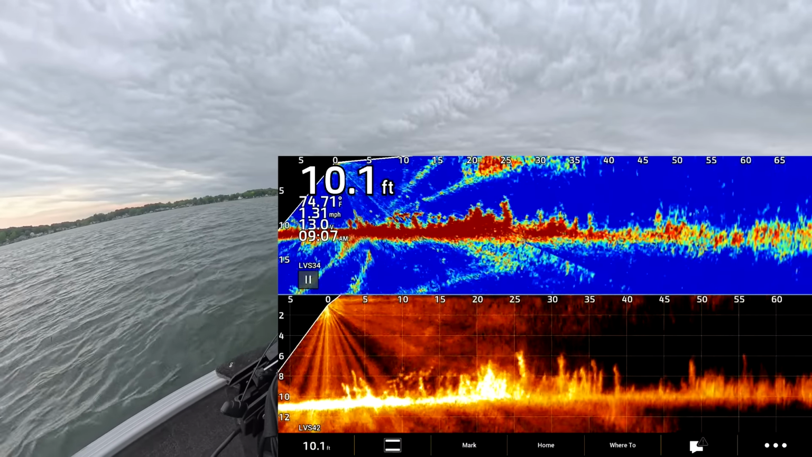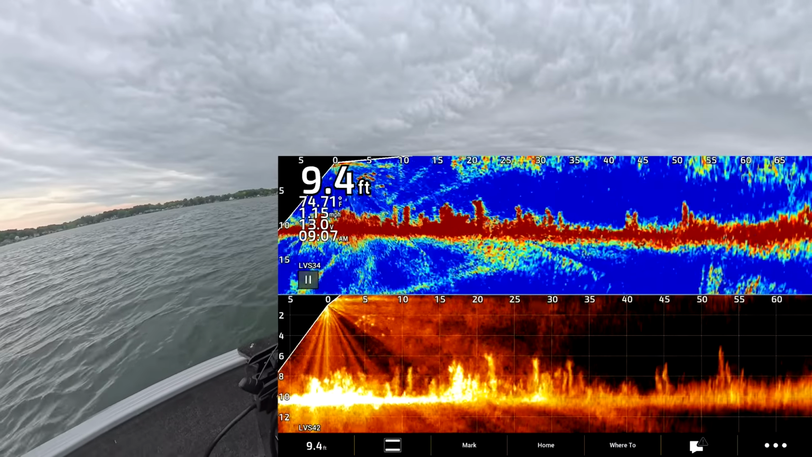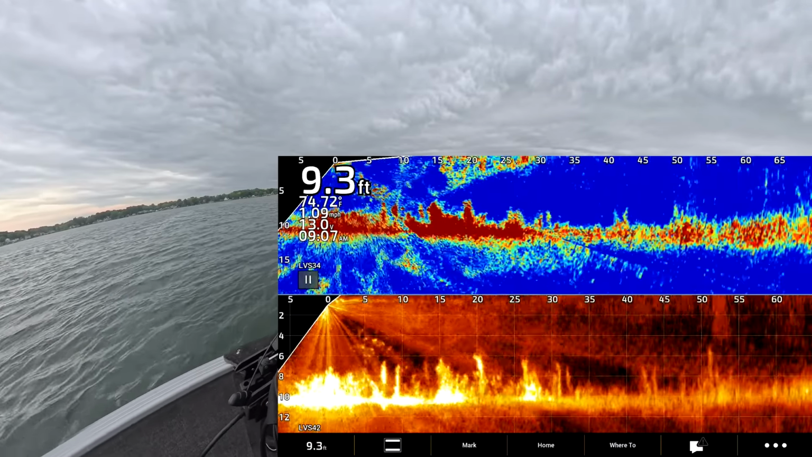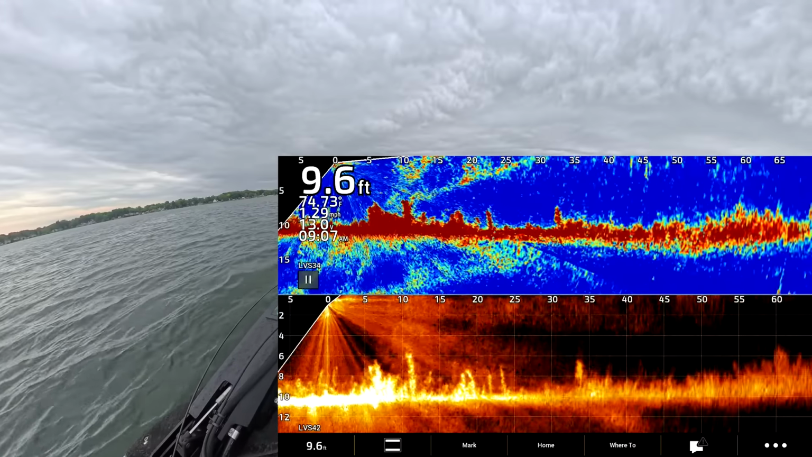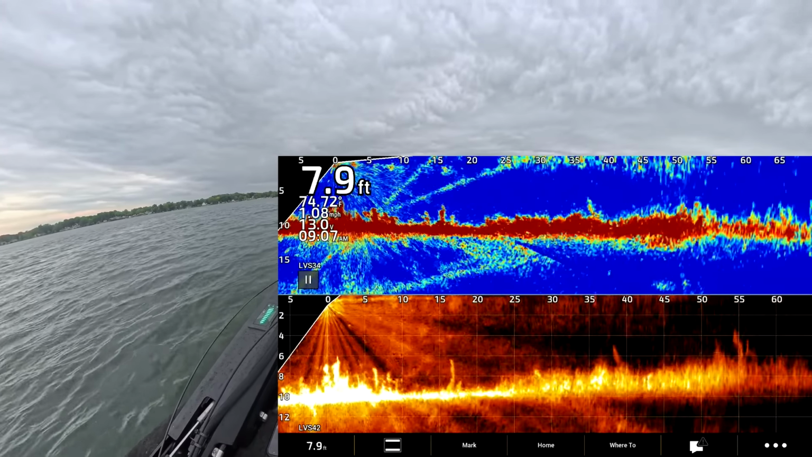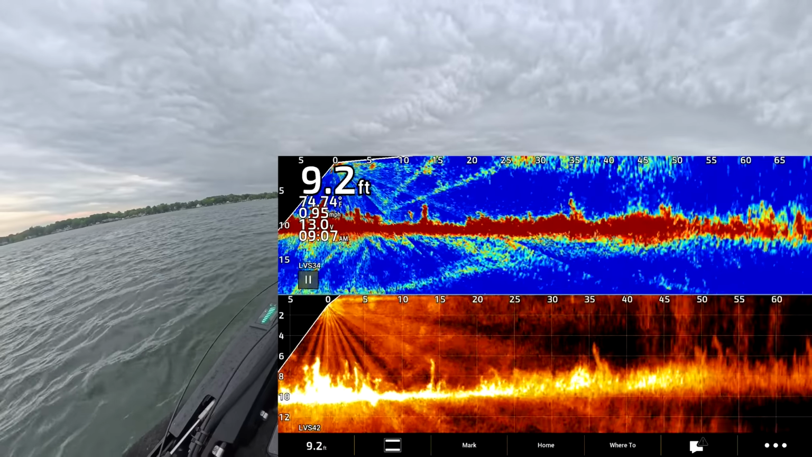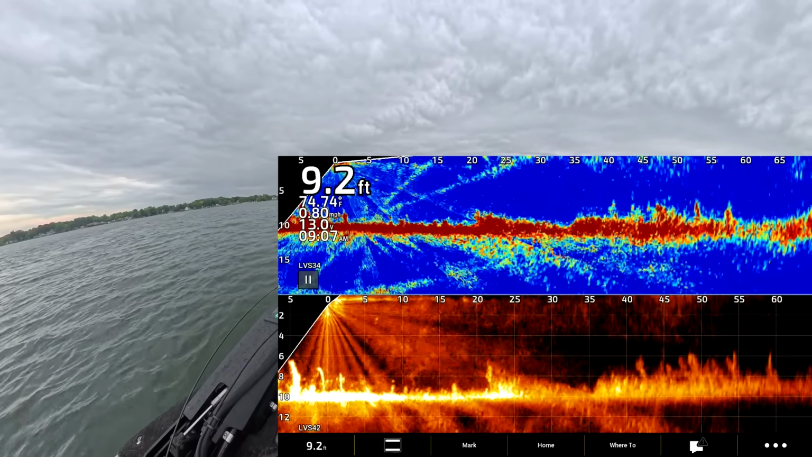So long range casting, 34 definitely has the 42 beat, but this weed target separation is really, really good on the 42. Panfish guys, this is going to be awesome for you.